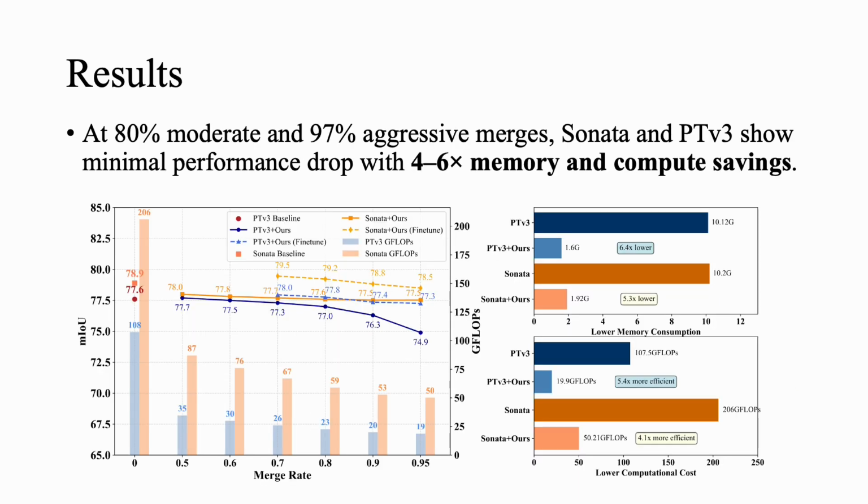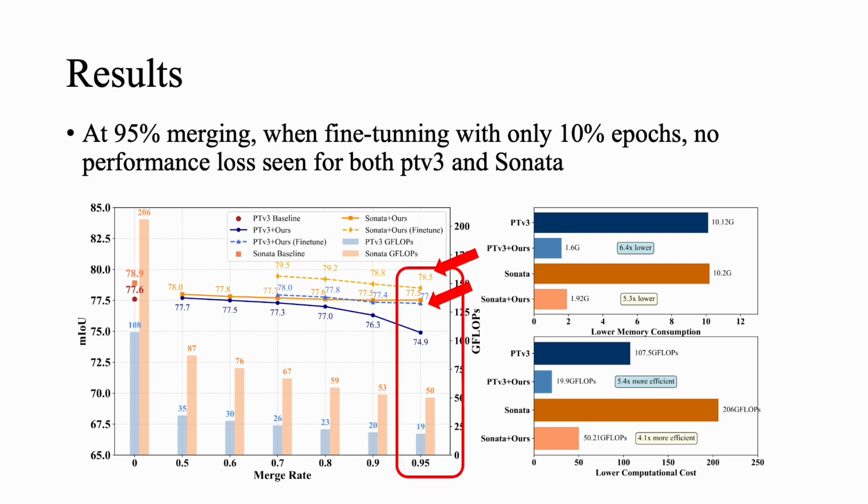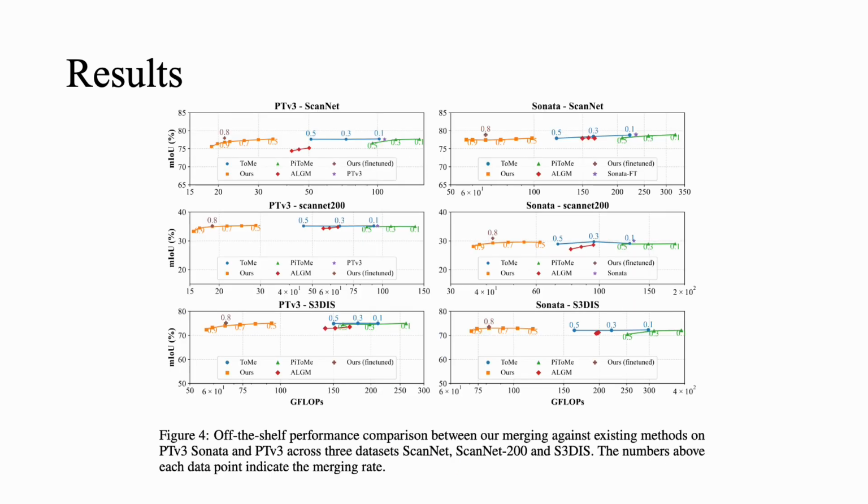With an 80% moderate merge and a 97% aggressive merge, both Sonata and PTV3 maintain almost the same performance, while achieving 4 to 6 times savings in memory and computation. Even at 95% token merging, fine-tuning for only 10% of the epochs preserves full performance for PTV3 and Sonata. We illustrate that GitMerge 3D outperforms other token merging methods on 3 different indoor datasets: ScanNet, S3DIS, and ScanNet 200.